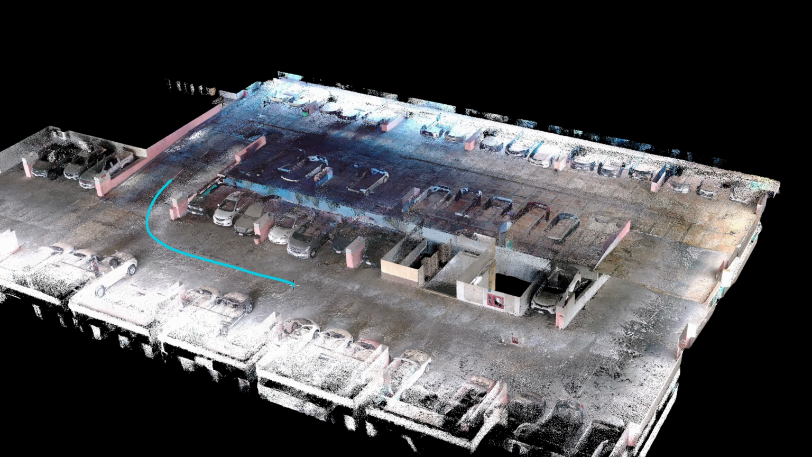I recommend that when scanning a car parking building, you limit the path to 1 floor up and 1 floor down, then loop back. Don't go beyond that. The total travel distance should stay under 300 meters.